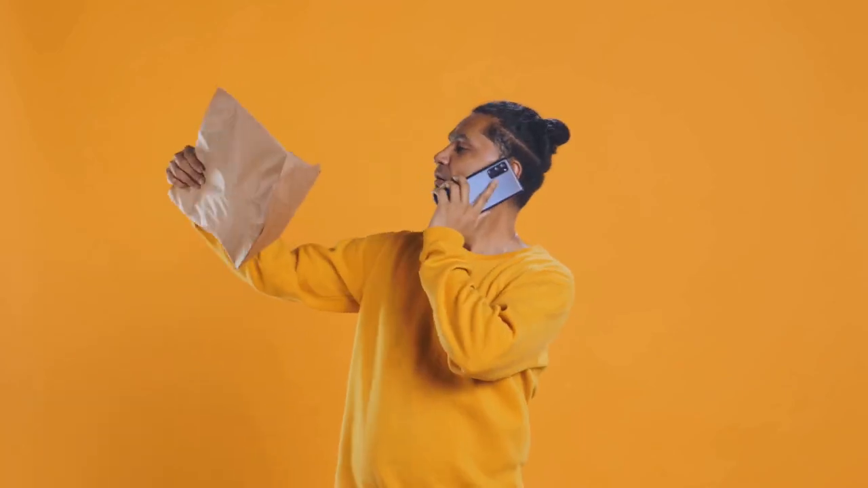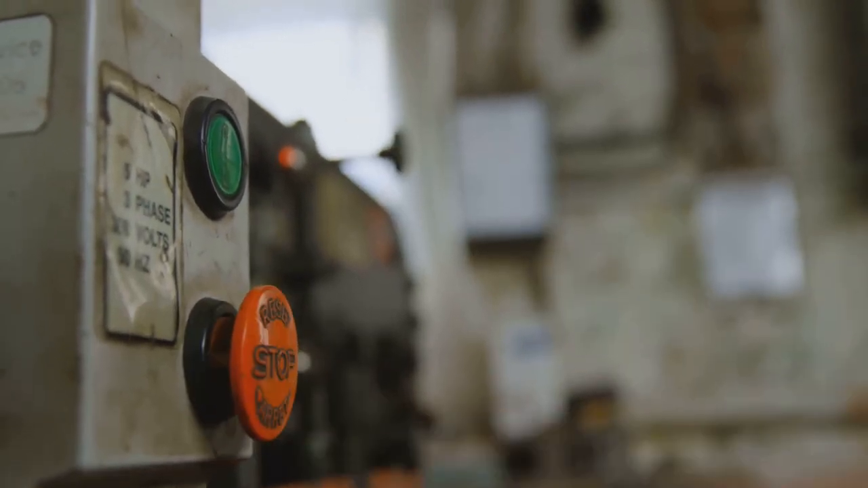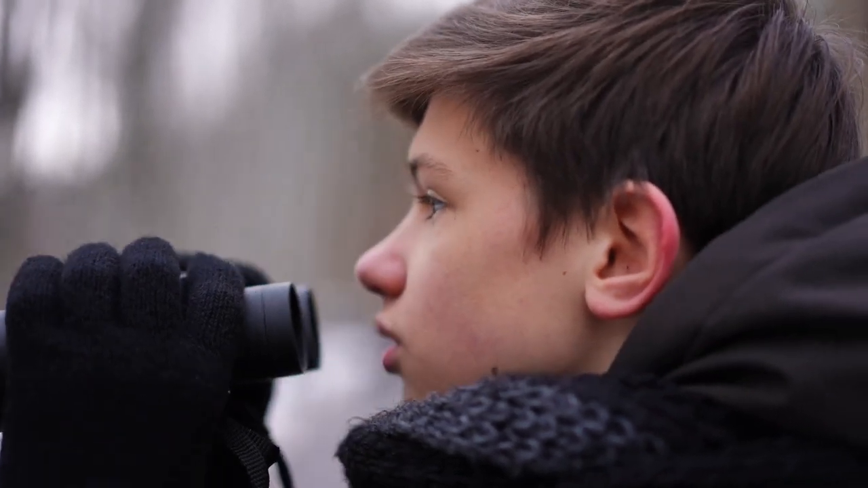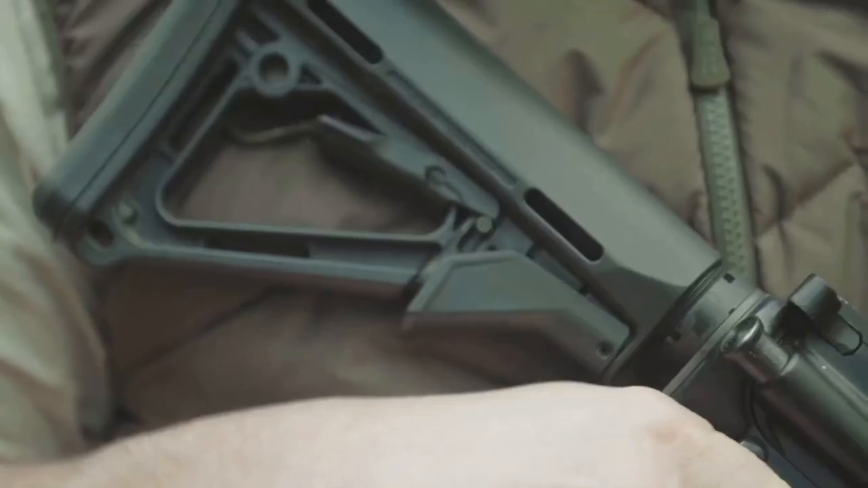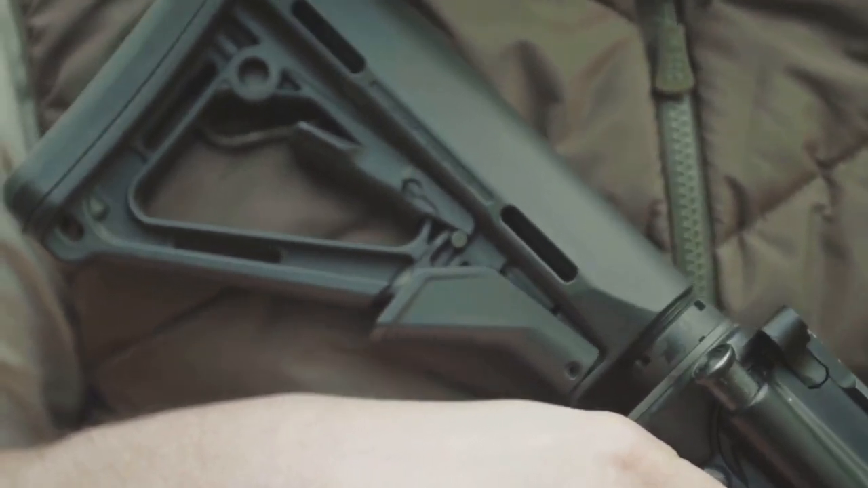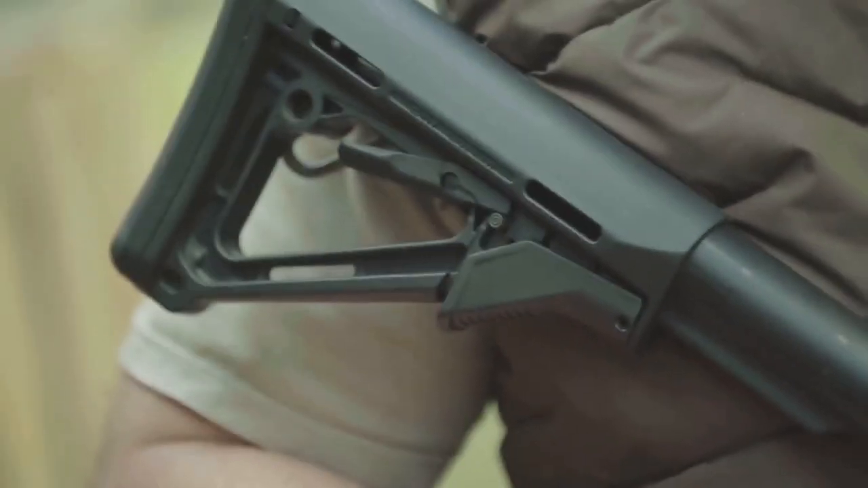The Jerry C5 is a lightweight, consumer-friendly option with an emphasis on both portability and performance. Key features: resolution, 384 by 288 resolution, adequate for general observations, but less crisp compared to some higher tier devices. Detection range, effective for distances up to 500 to 600 meters, making it more appropriate for short to medium range tasks. Mounting mechanism, flexible mounting options designed for a wide array of devices, ensuring compatibility.